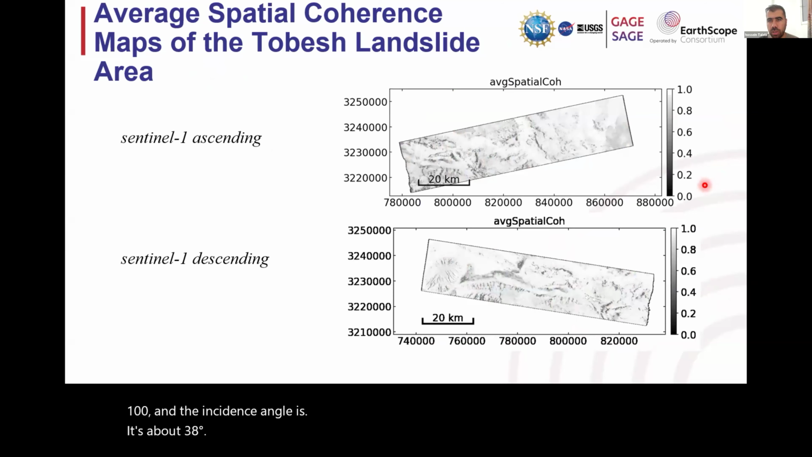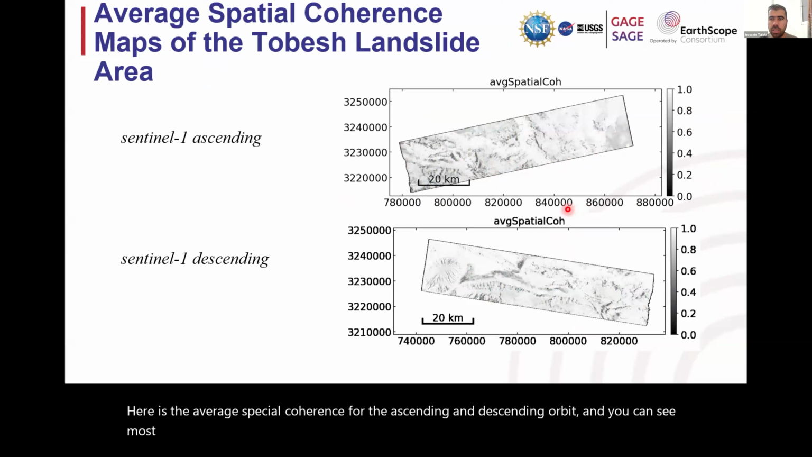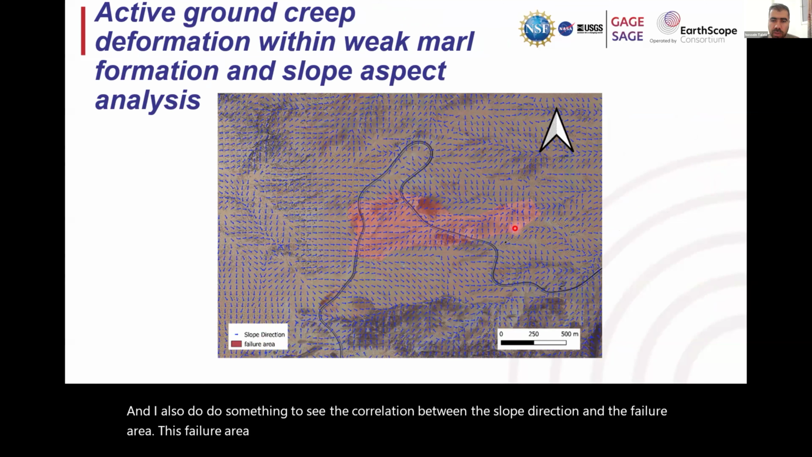Here is the average spatial coherence for the ascending and descending orbits, and you can see most of the area has high coherence. And I also do something to see the correlation between the slope direction and the failure area. This failure area is by observation and also InSAR analysis. And as you can see, we have a correlation of the failure area with the slope directions.